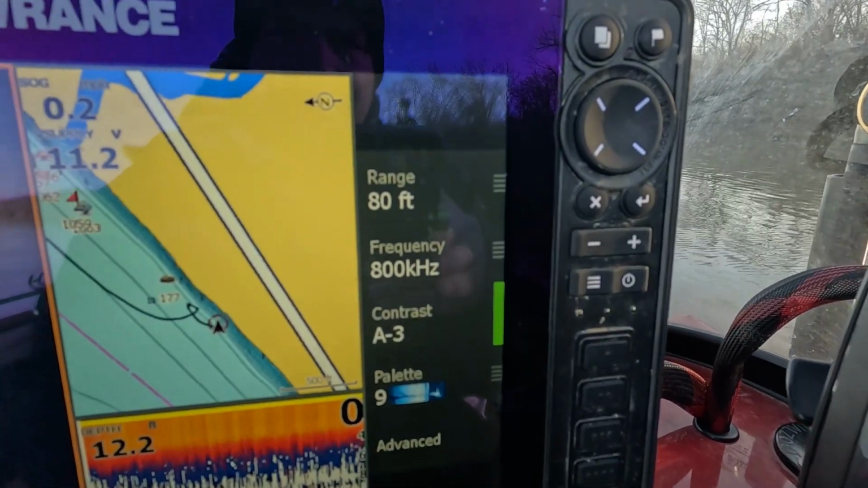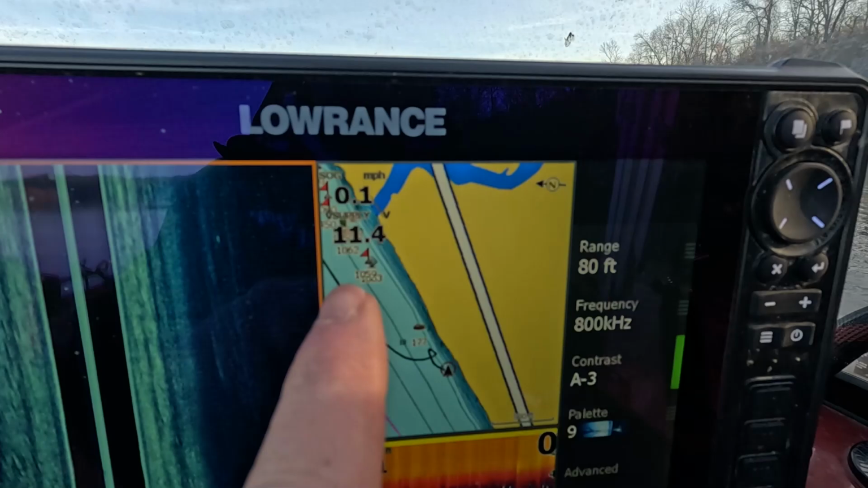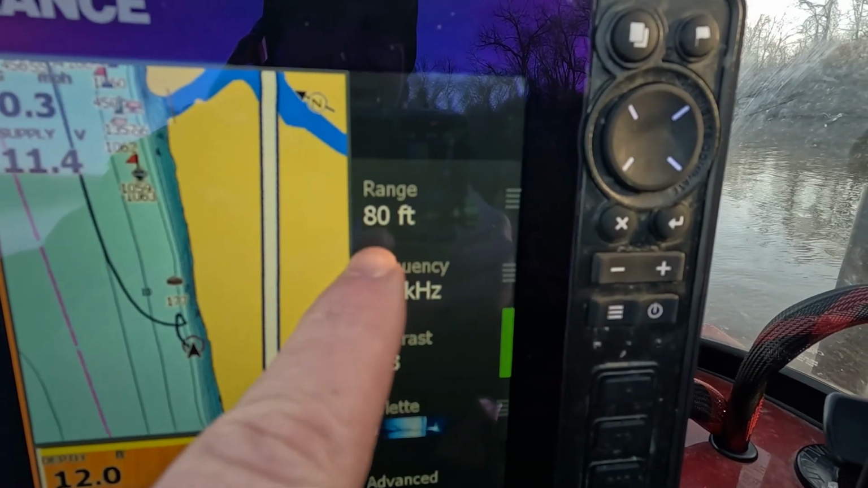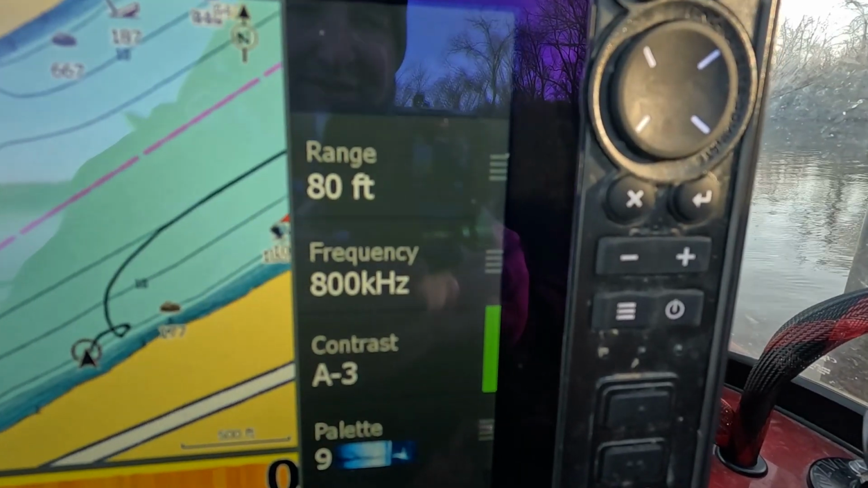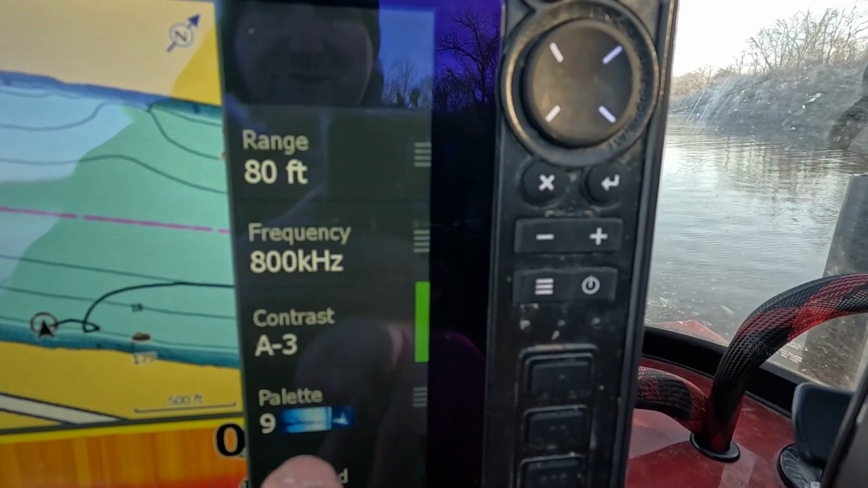All right, so first things first, let's go into what our settings are for today. This is our side imaging. Once again, we're using a Lowrance, this is an HDS 12 touchscreen. My range is on 80. That's what I like. It just makes it easier for me to see things. You can set these a little bit farther out if you like. I got mine on 800.